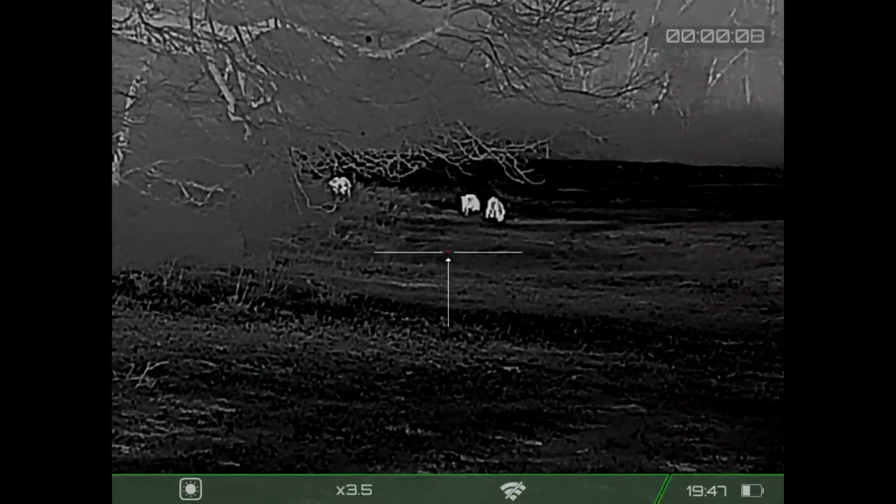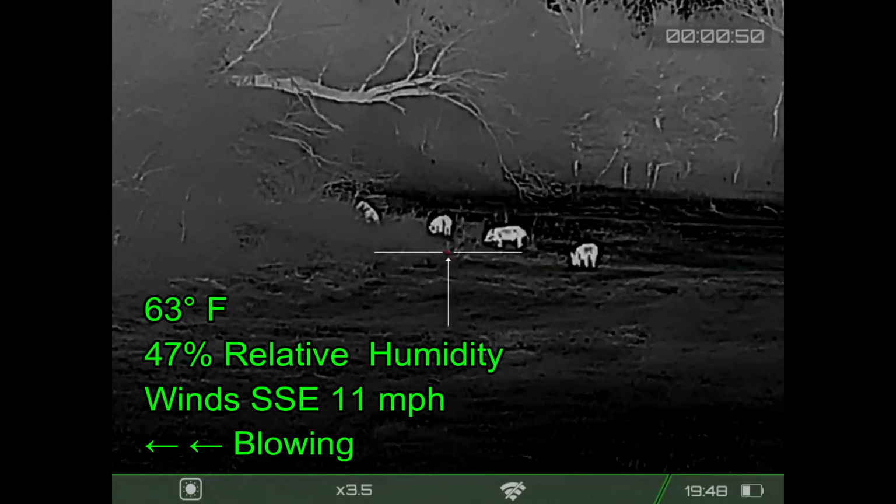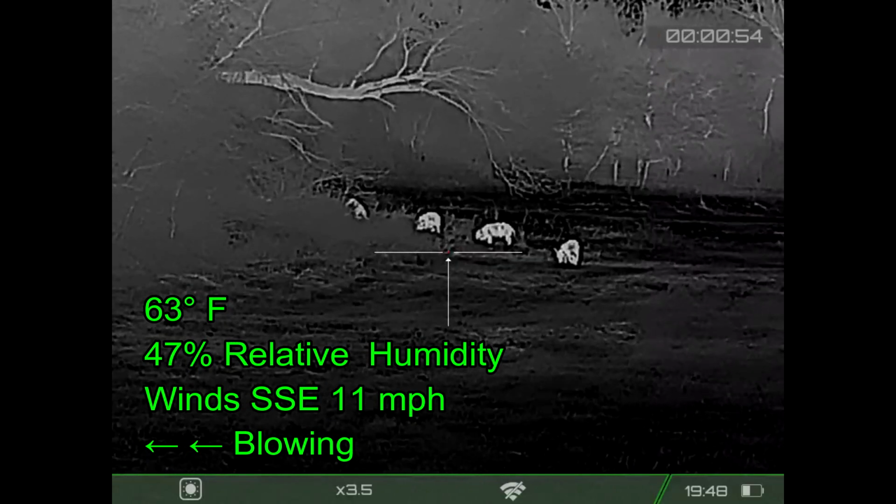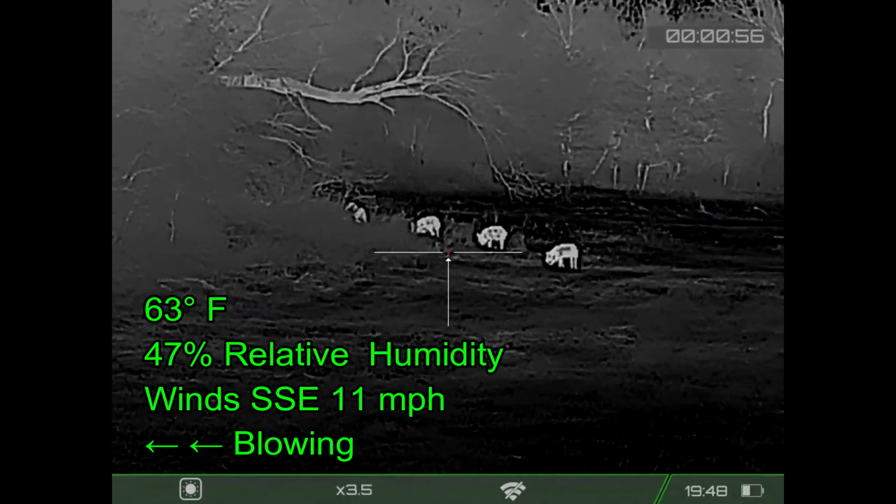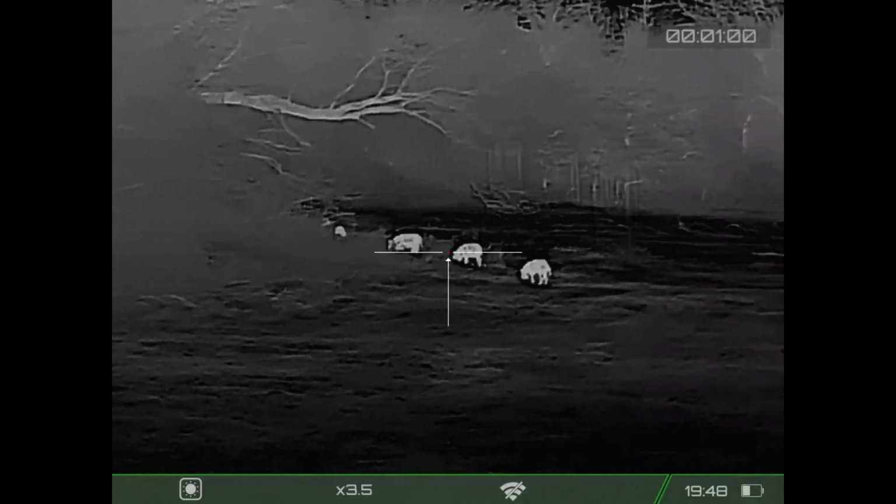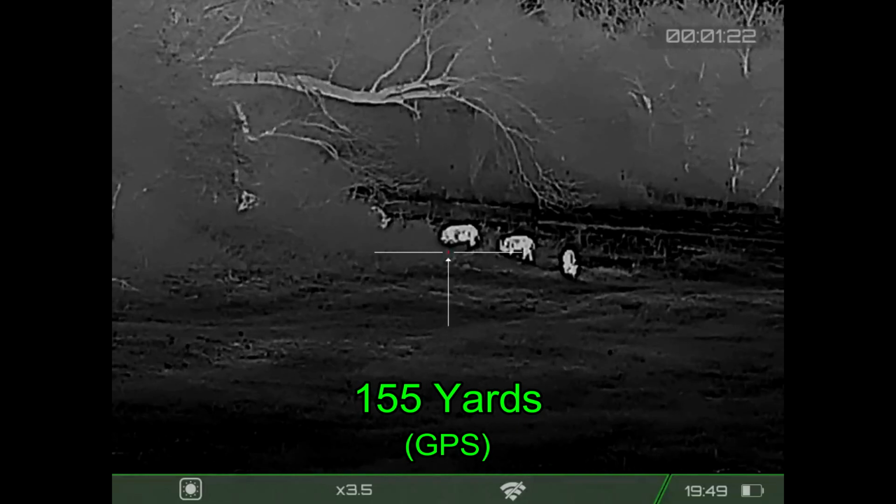They're just down the hillside. And I am partway through my stalk at this point, and I'm trying to move out further and further into the field because I know some of the hogs are back underneath the, I guess that's a pecan tree, there in the brush. And so there's about 7 or 8 adults, and I know there's some little ones. I've seen some little ones, but I don't see them right now.